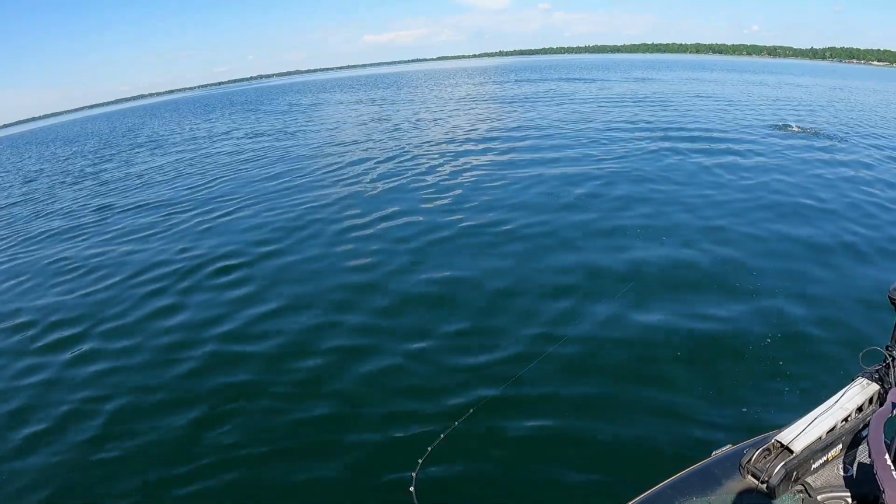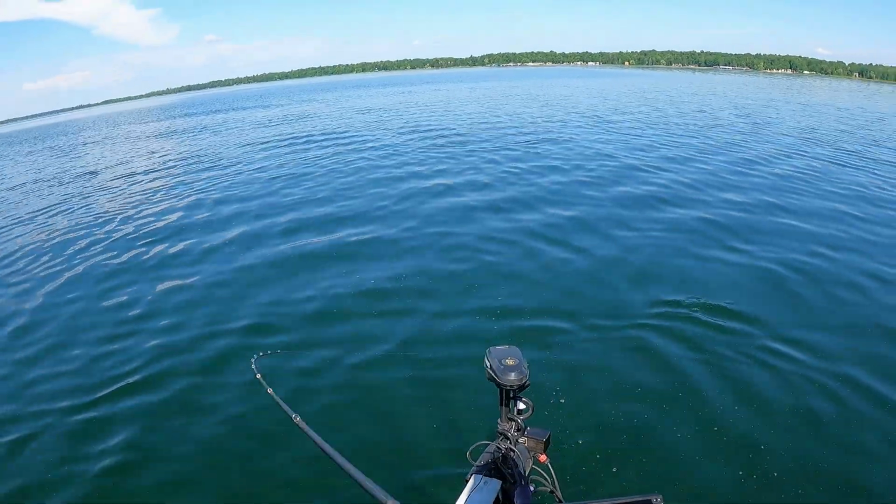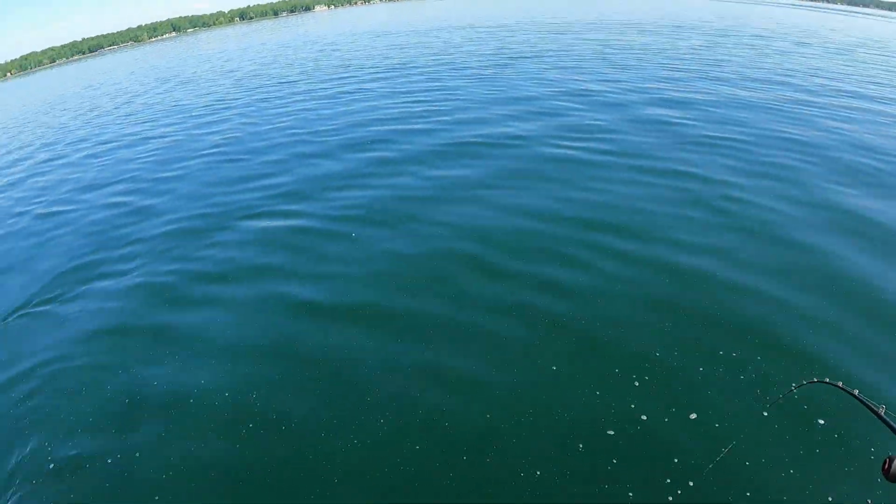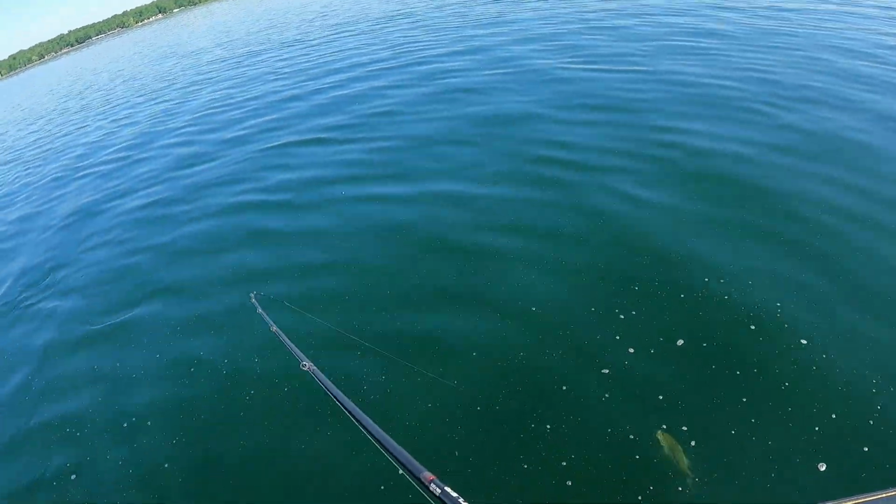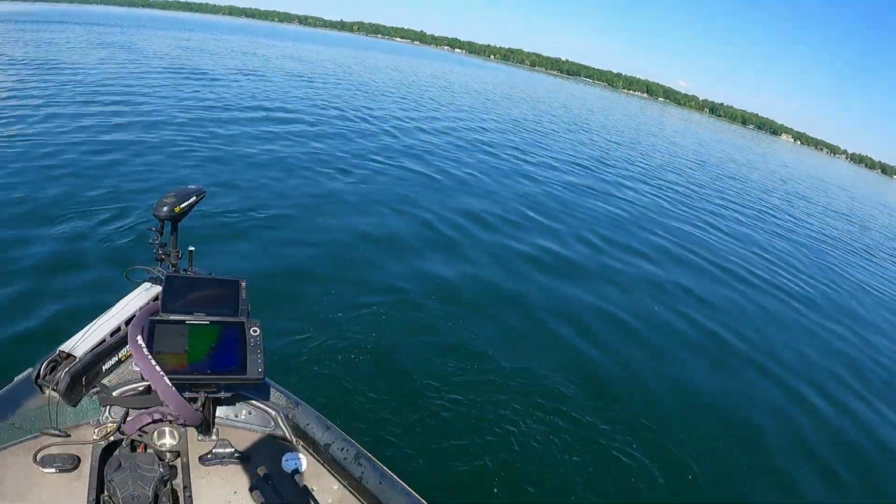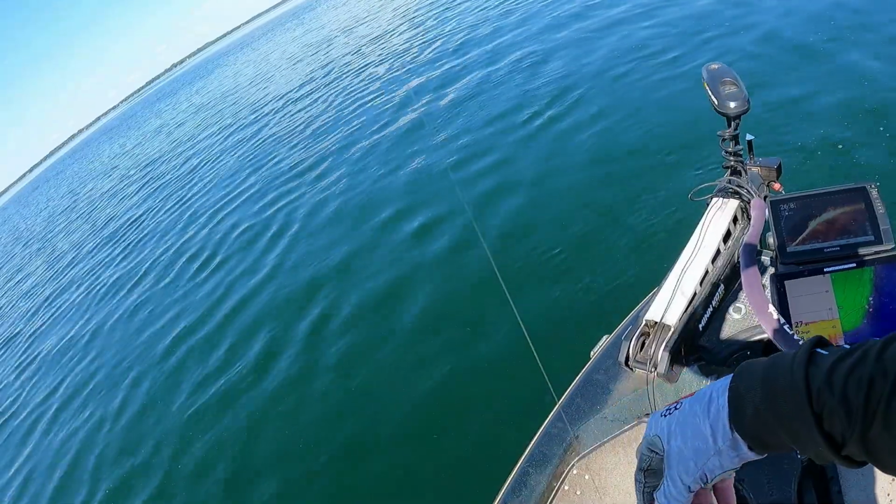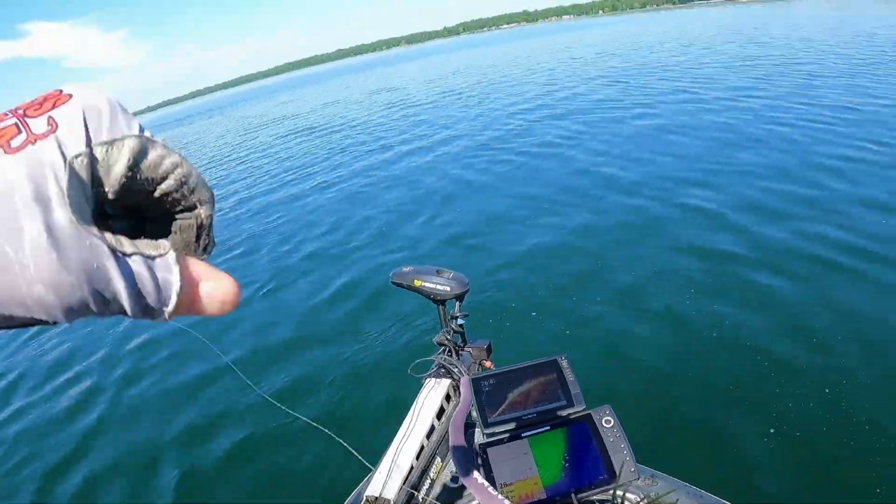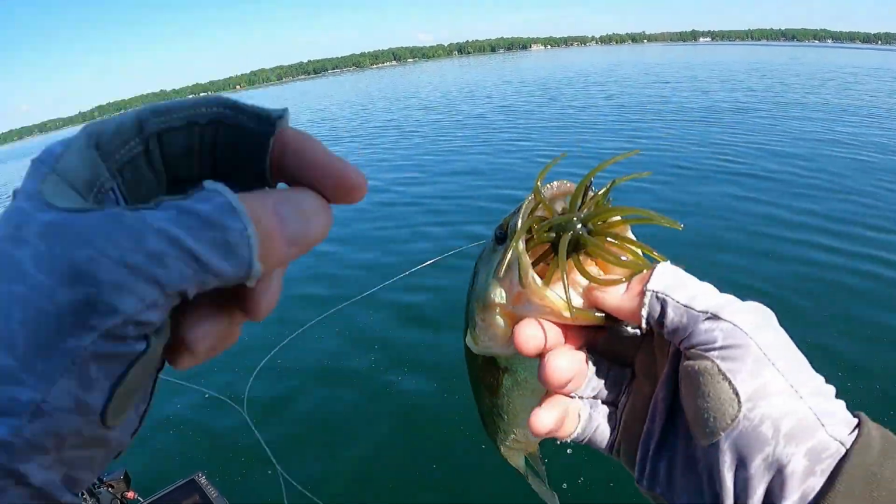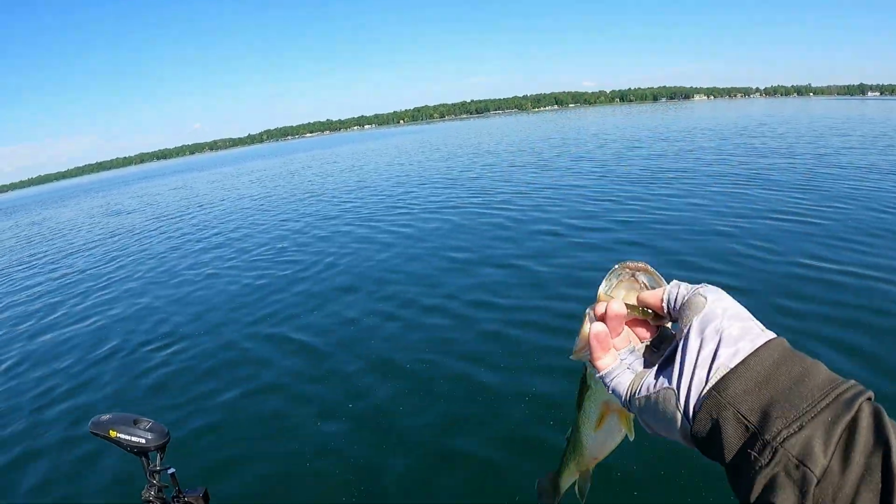There we go. A little bit of some urchin action out here offshore. Took me a while to find some bass out here. And there we go. Oh, he's got a sharp lower tooth. Not anything big. I mean, we got bigger up shallower, but